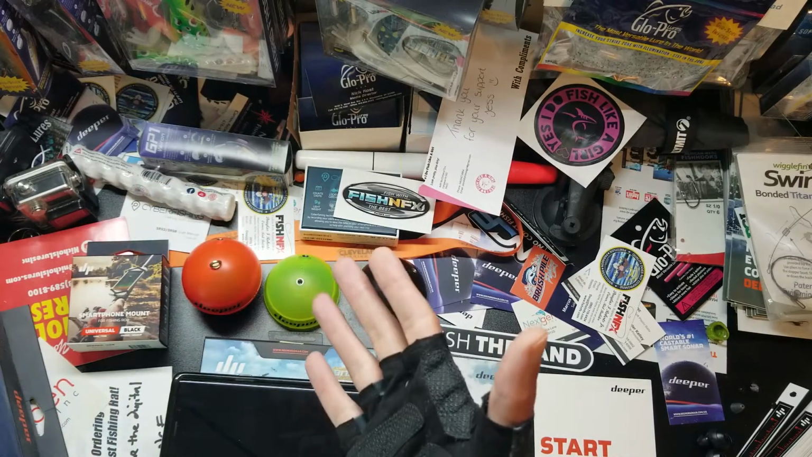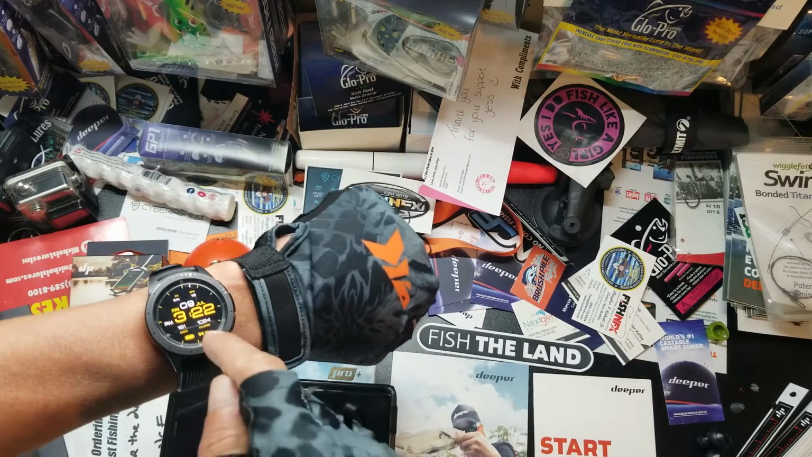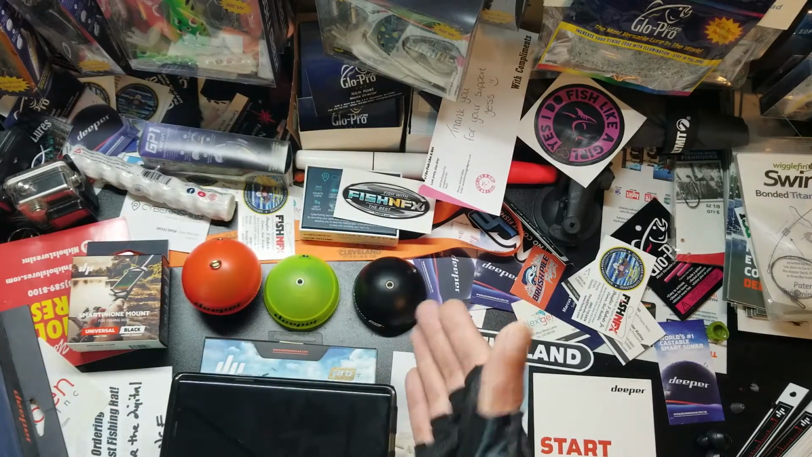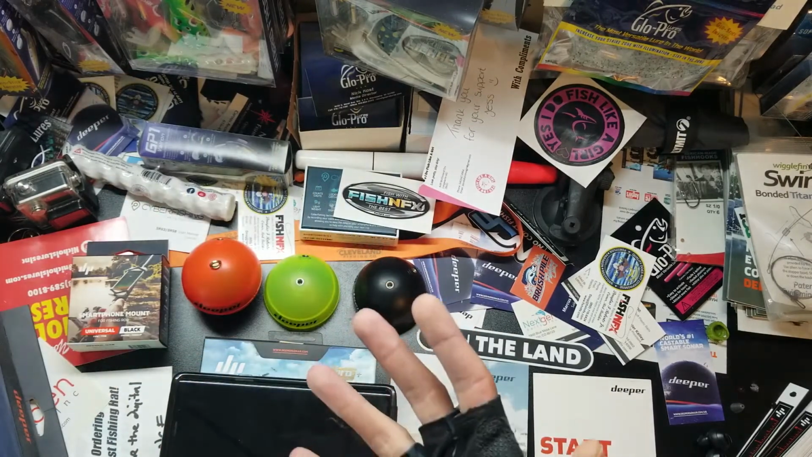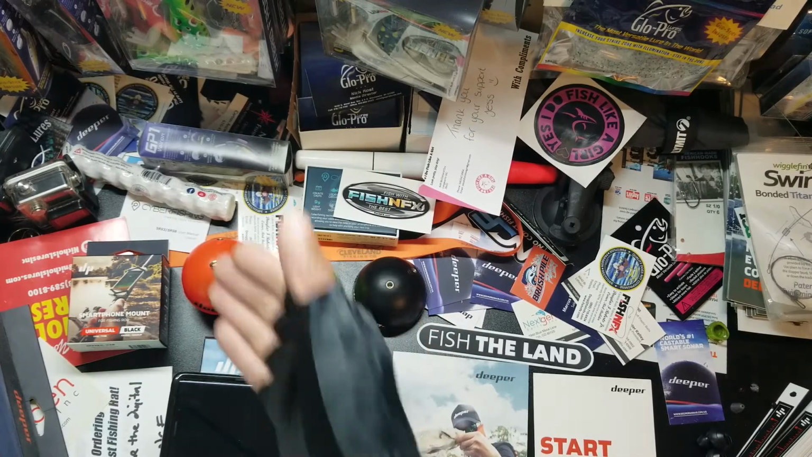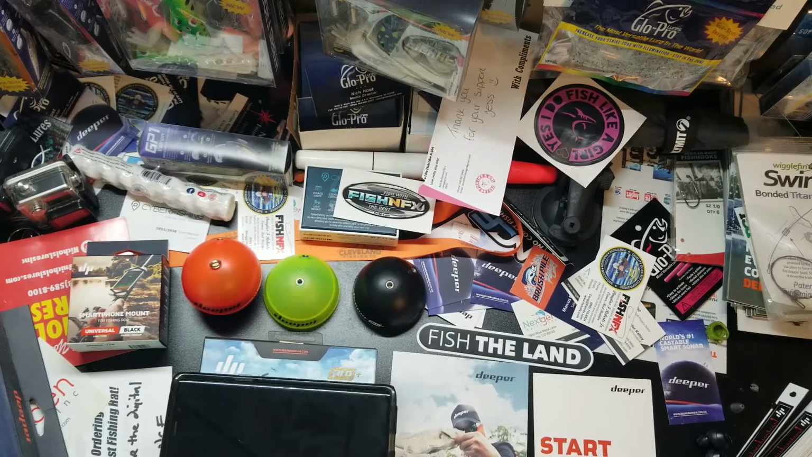All the other brands have Bluetooth technology. And if you have a smart watch like me, you'll know that if I walk downstairs and go to my garage, this will vibrate because I lose connection. It only has a range of maybe 30 to 40 feet. So why would you want that in a depth finder? Here, you get over 300 feet. And I'll show you the specs here in a second.